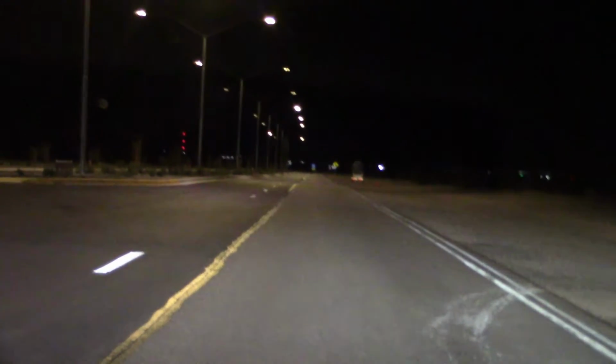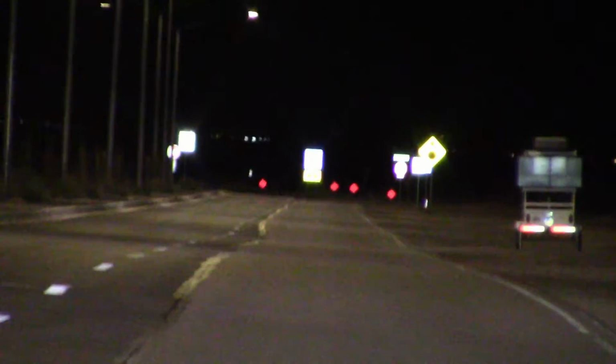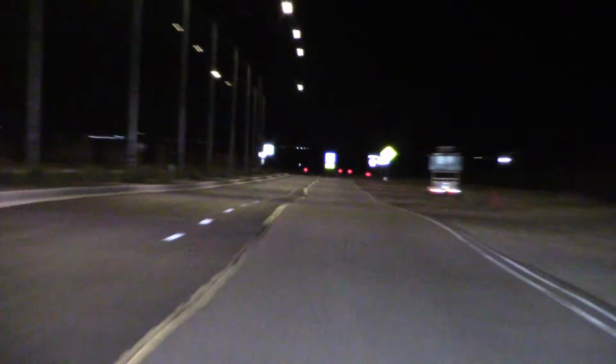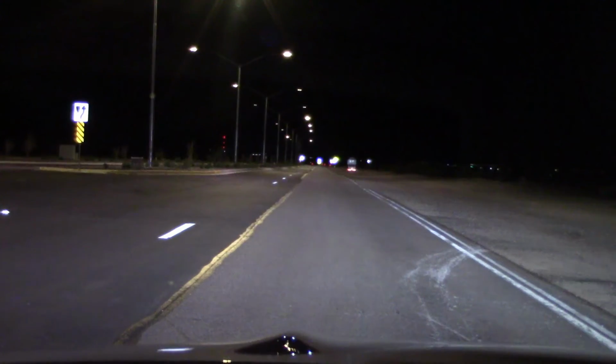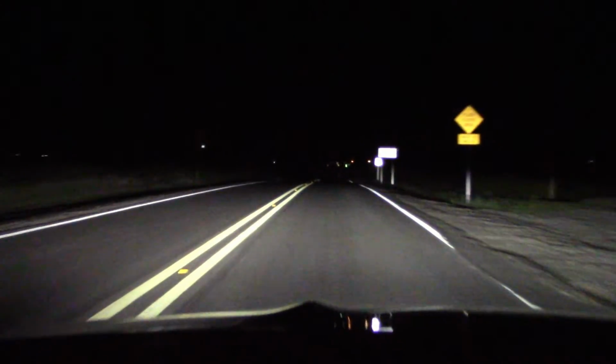Let's look at some long distance signs way down there. Light them up. Reaching out. Alright, we did the freeway. Let's take this out on backcountry roads.